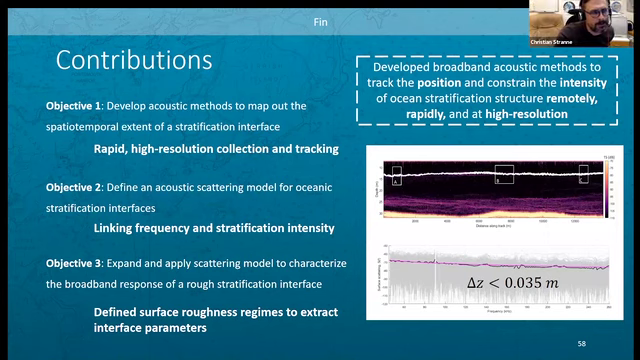Yeah, I guess so. Basically you're saying that there is structure within this sharp transition, and you actually measure those very high resolution wiggles within the halocline. Yeah.